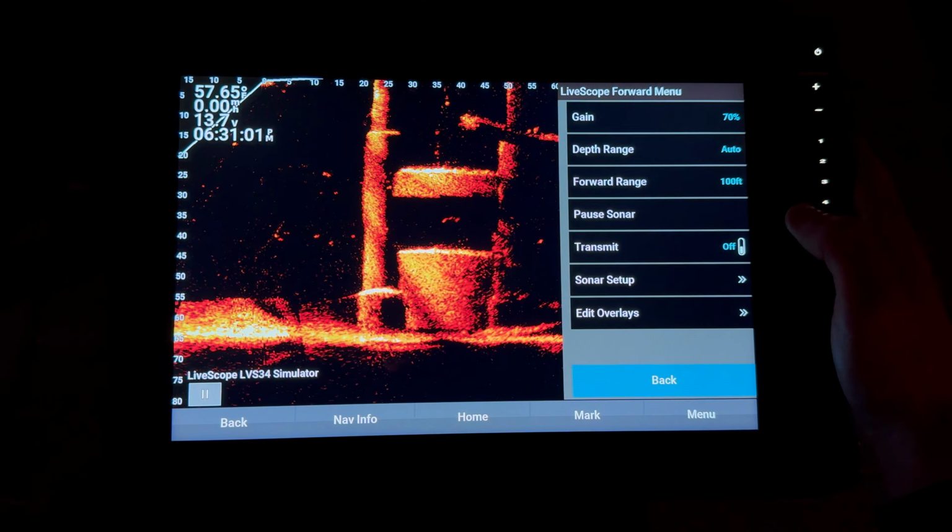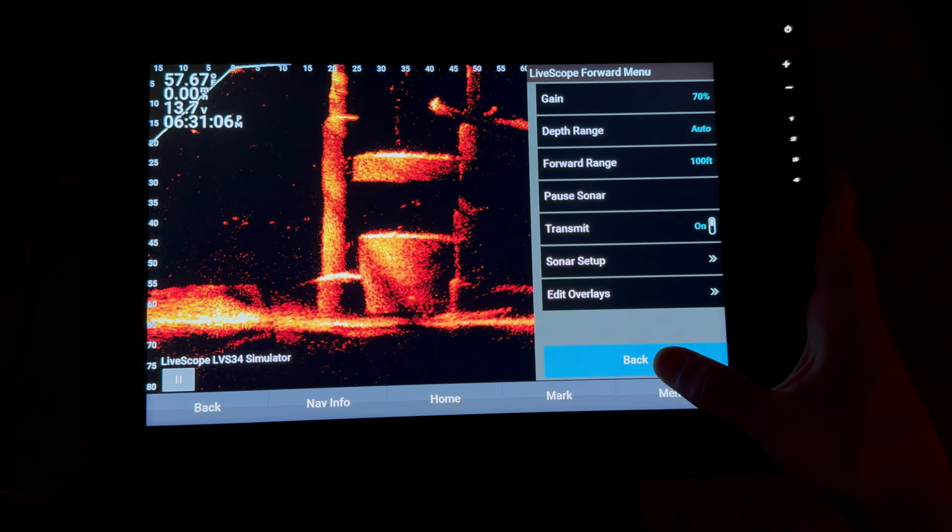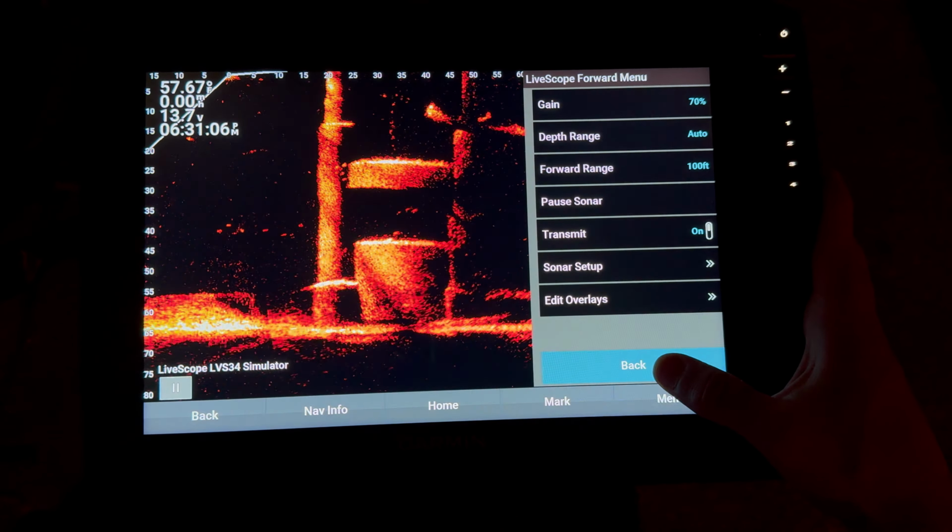One thing I do like to do is I'll turn transmit on and off as I'm pulling the trolling motor up and out of the water. So when I'm not using the unit, I turn transmit off.